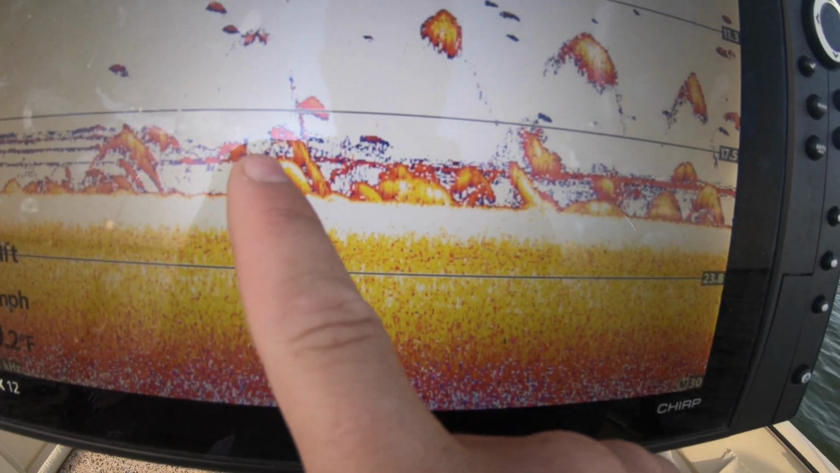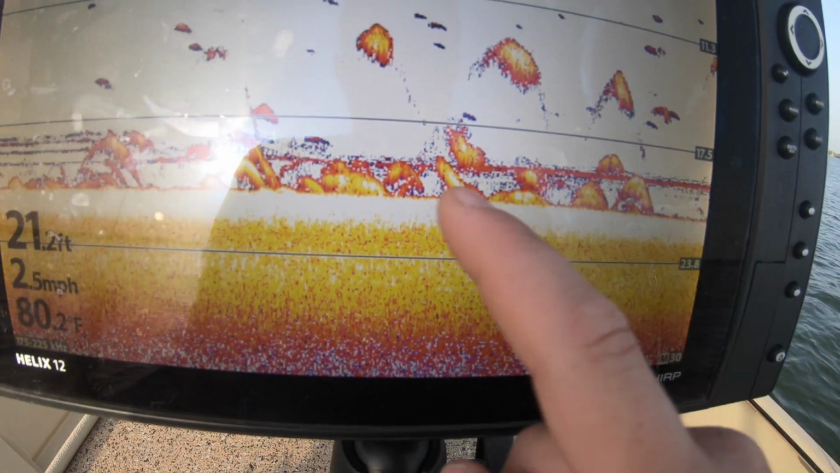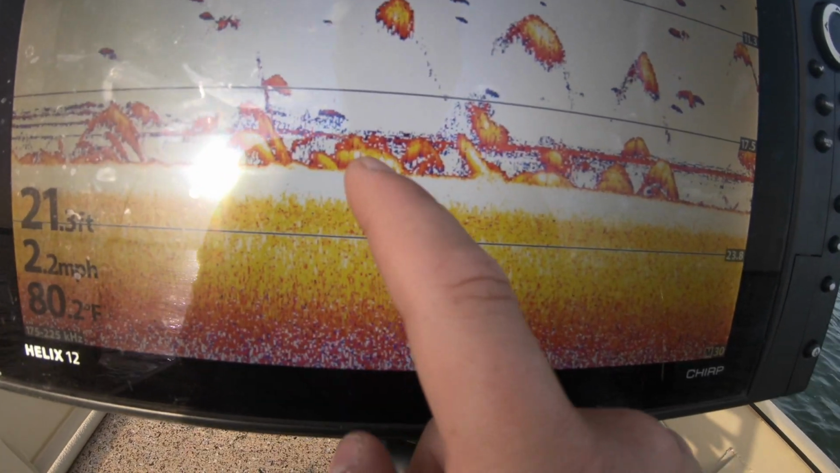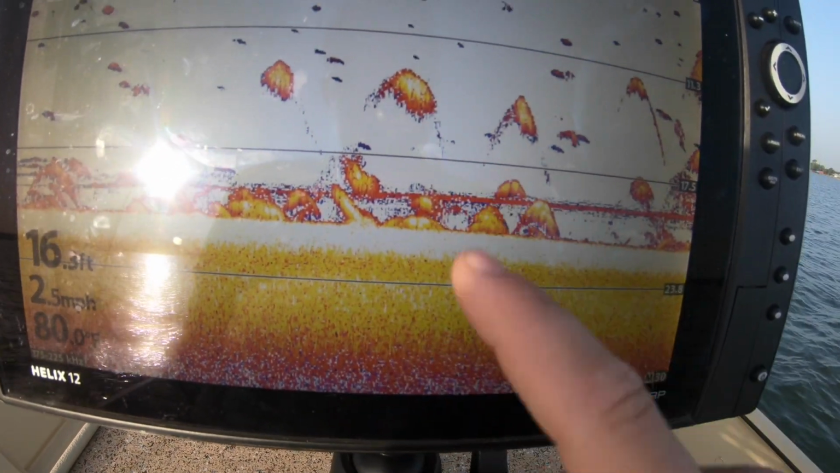You can see my cannonball. It's going right above their heads, just maybe a foot or two above their heads. And these are hybrids on the bottom, and look, one of them looks like it came up and he kind of came down and shot away from it. I want to see him streaking up towards it.